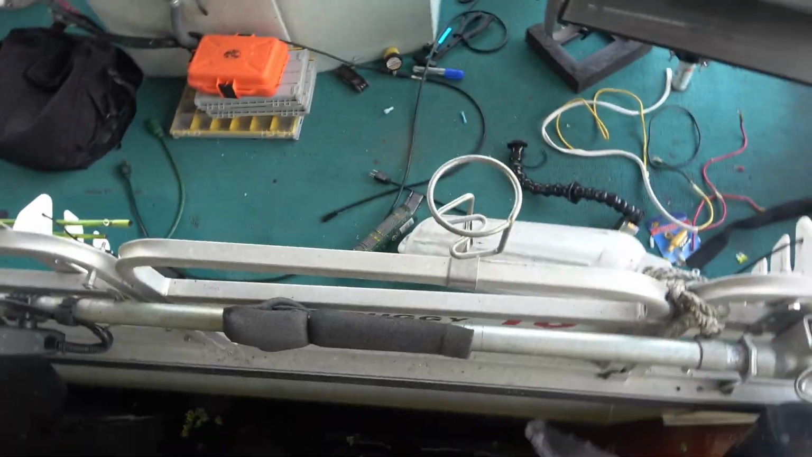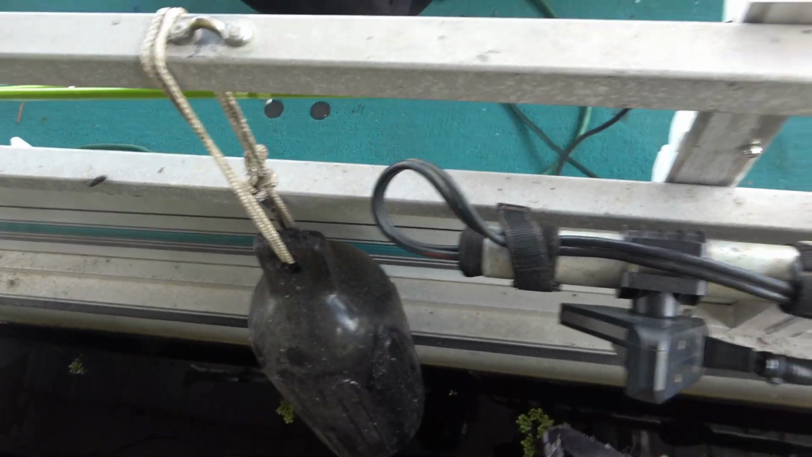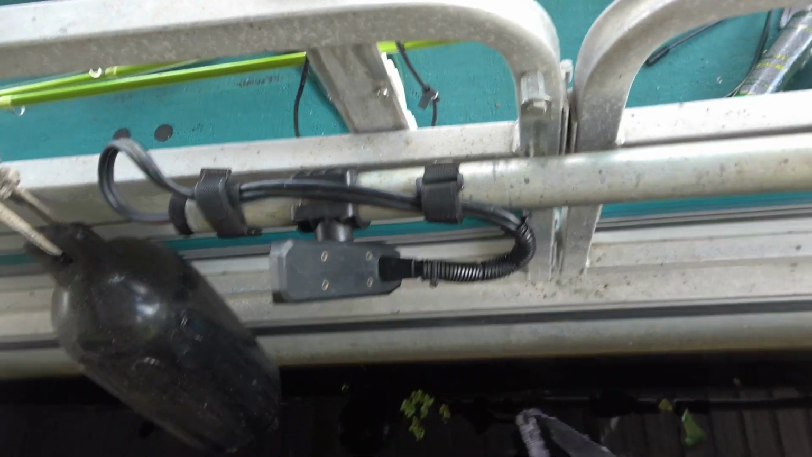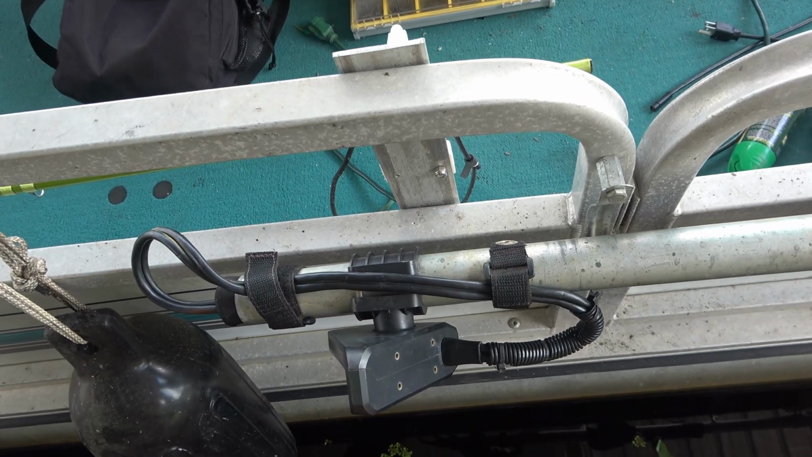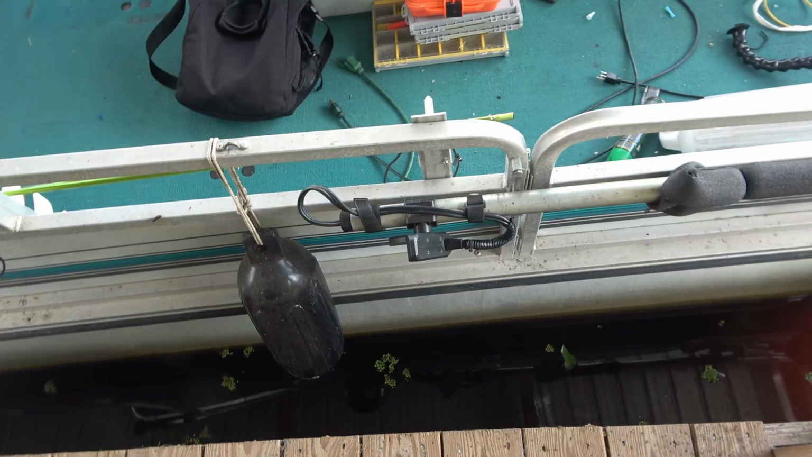Now the new LVS34 is going to come with the normal mount. What I have on here now, I think this might be a 0-degree mount. I'm not sure, I believe it is. And as you can see, I have the Velcro strap securing the cable. This has worked out great. So that's pretty much my setup. Let me jump in here and make these changes, and we'll be back. Get ready to catch some fish.